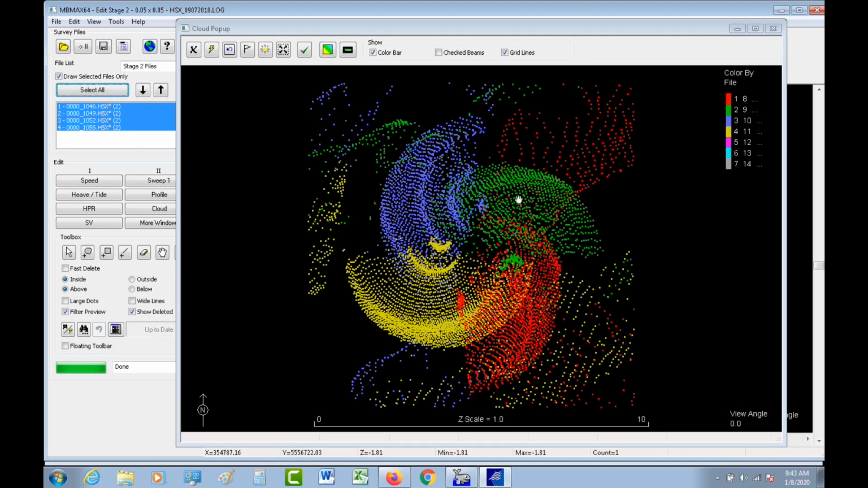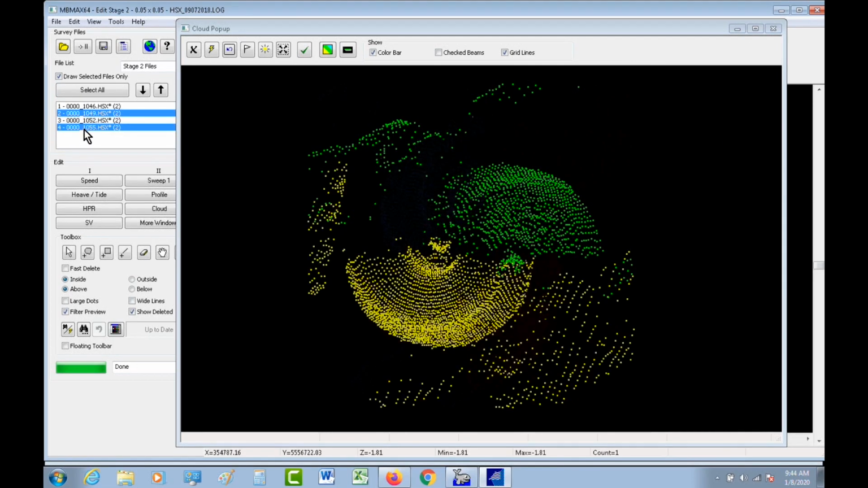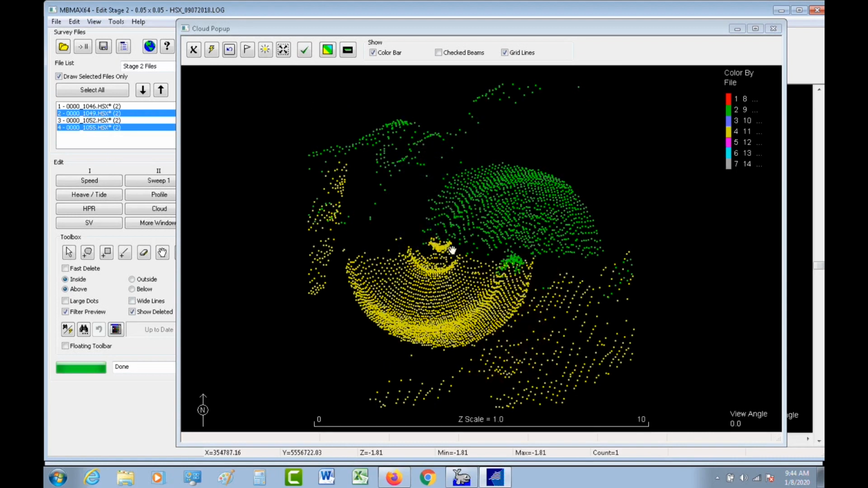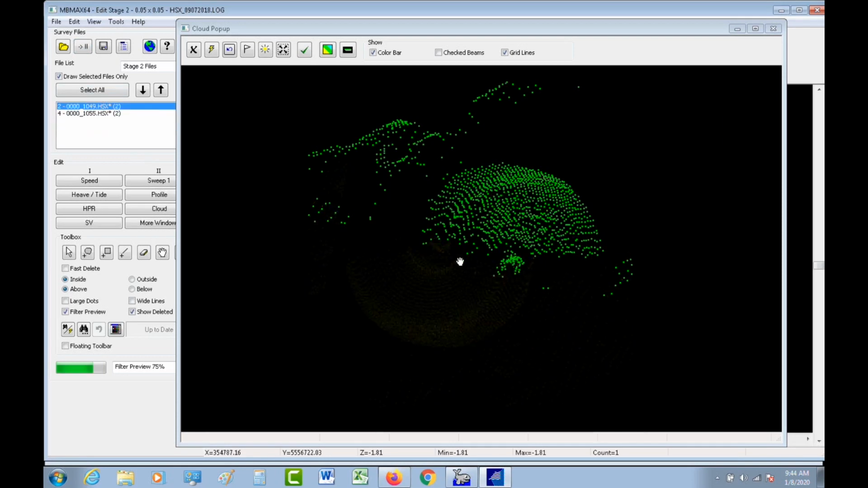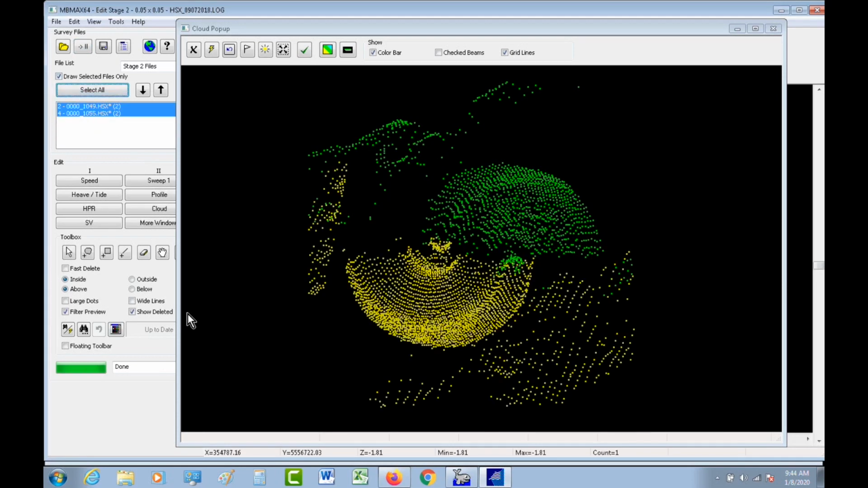So I like, because I can see that little pole. If I look at 2 and 4, I can see the halves of that pole that's on top of this conical concrete base. So I'm going to look at 2 and 4. I'm just going to take 2 and 4 into stage 2 so that I'm looking at just those two.